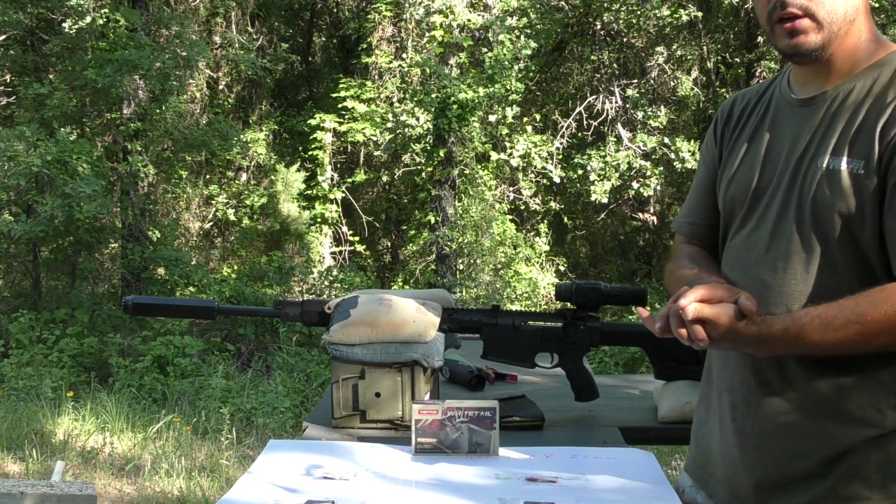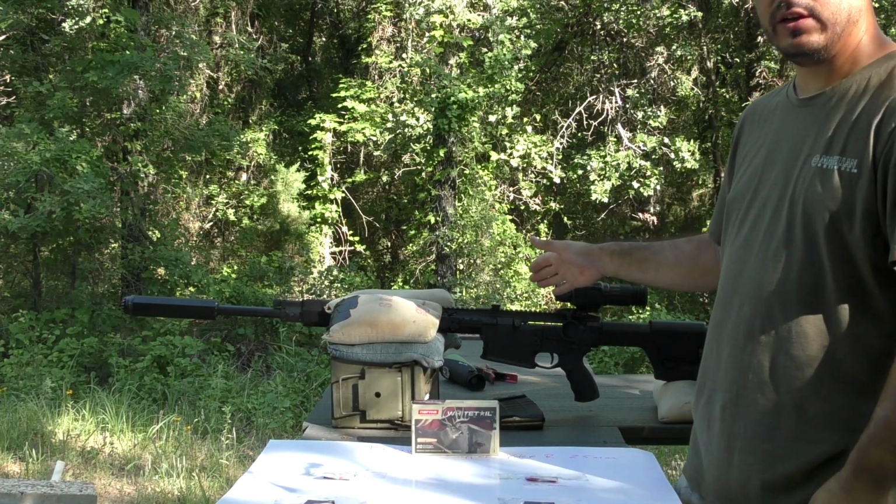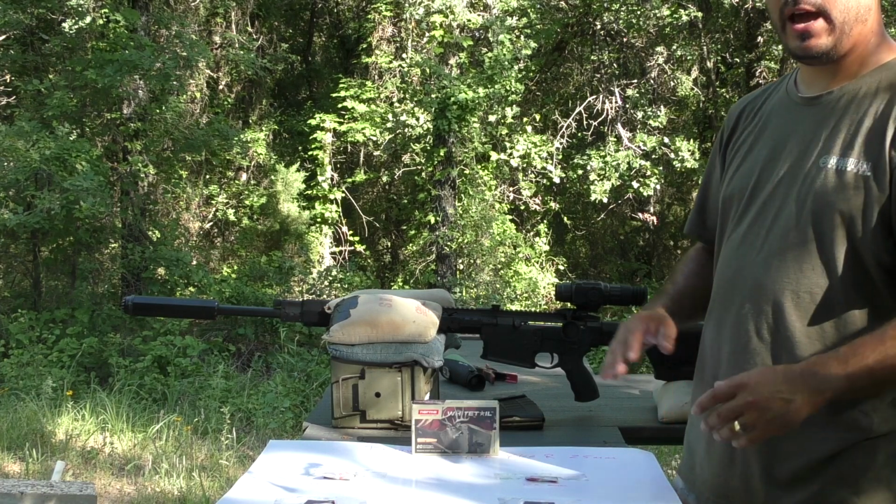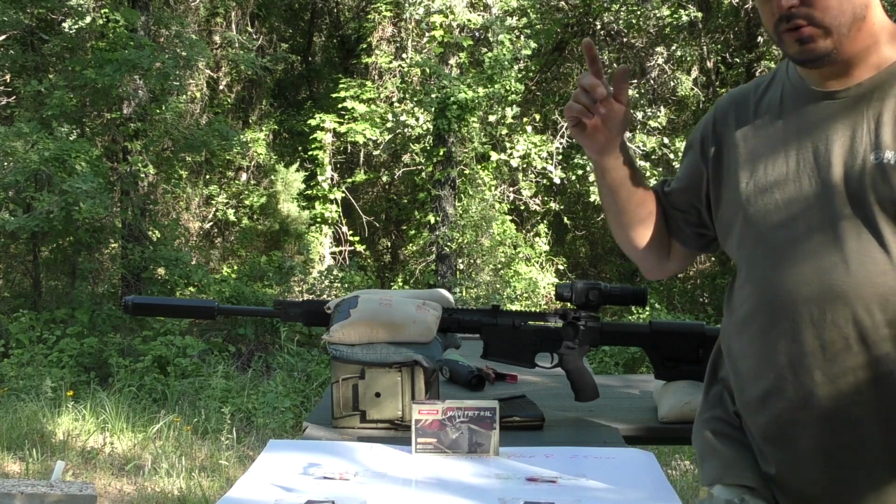Those are the objectives. I'm hoping that this scope just performs admirably, handles the recoil of the Nemo, and if it's accurate, that's all I can ask for, and I've got to do my part later. So let's take the target down and get started.